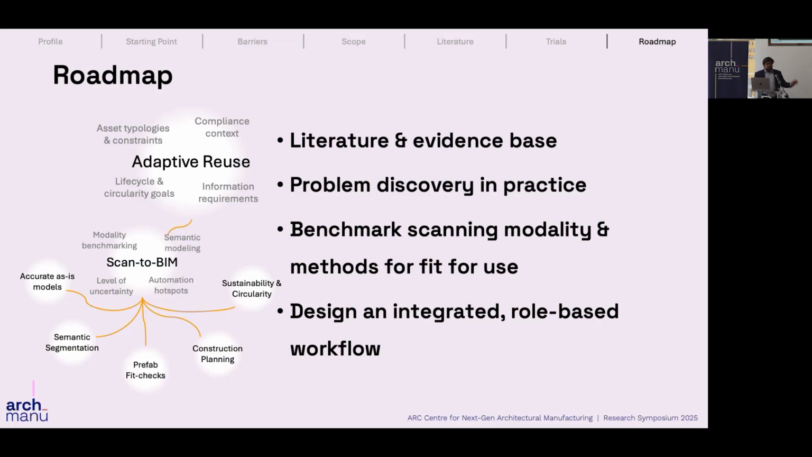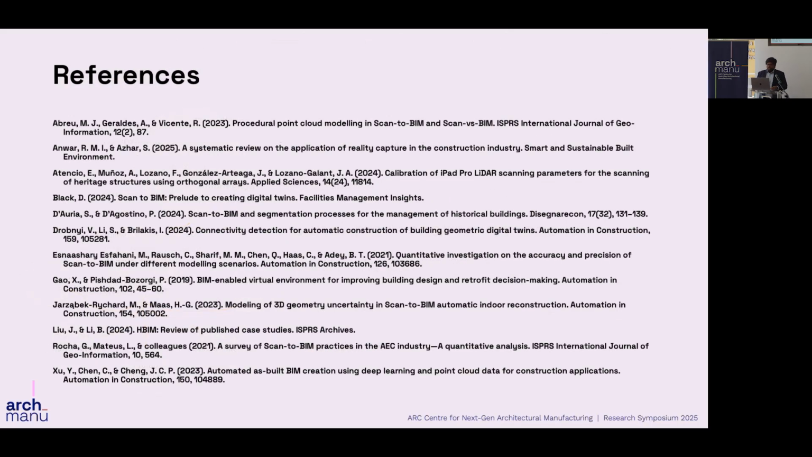So I'm currently looking into these two areas broadly with the literature. And these are the references that I used.